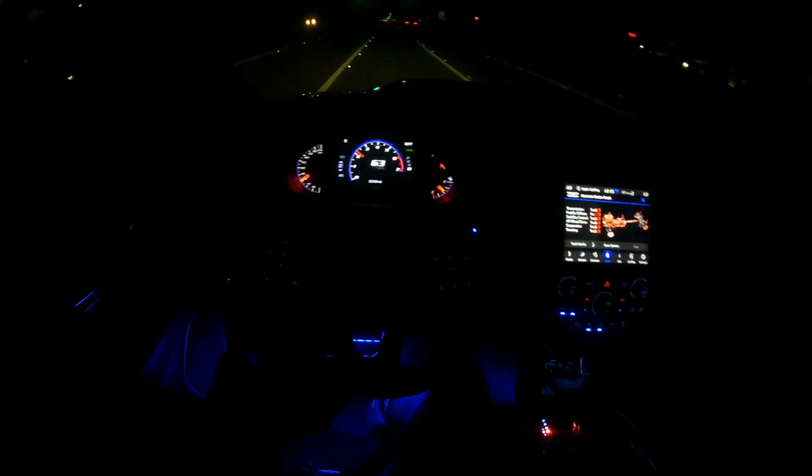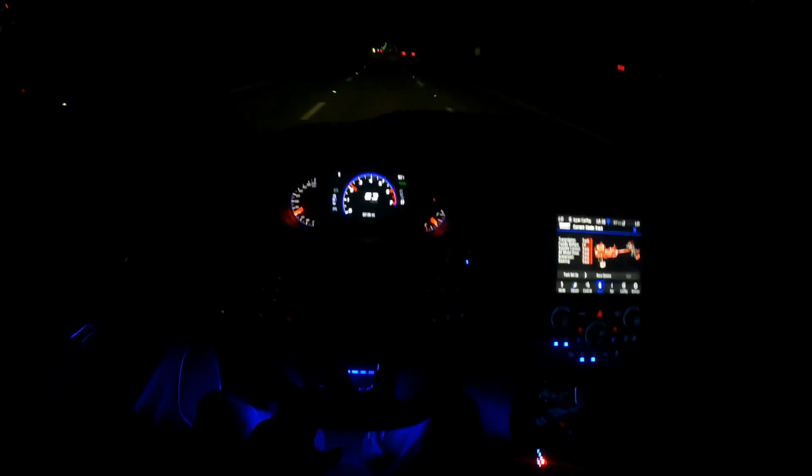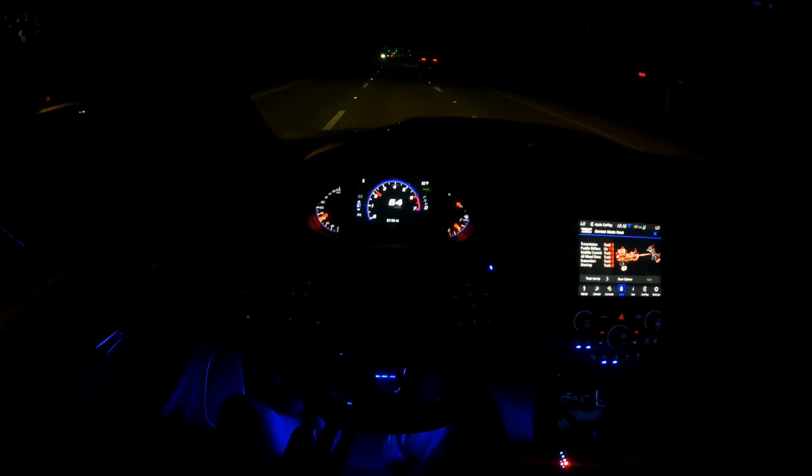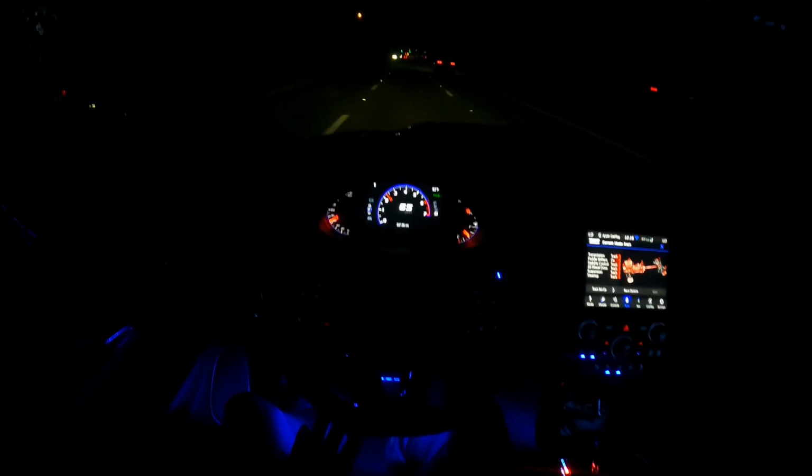Anyway, y'all, let me put the windows up for y'all, but the POV is gonna get better, y'all. I got the lighting coming for the dashboard. I got the steering wheel coming, so I could do some more POVs for y'all, man. And I'm kind of getting used to this, so y'all work with me, y'all.